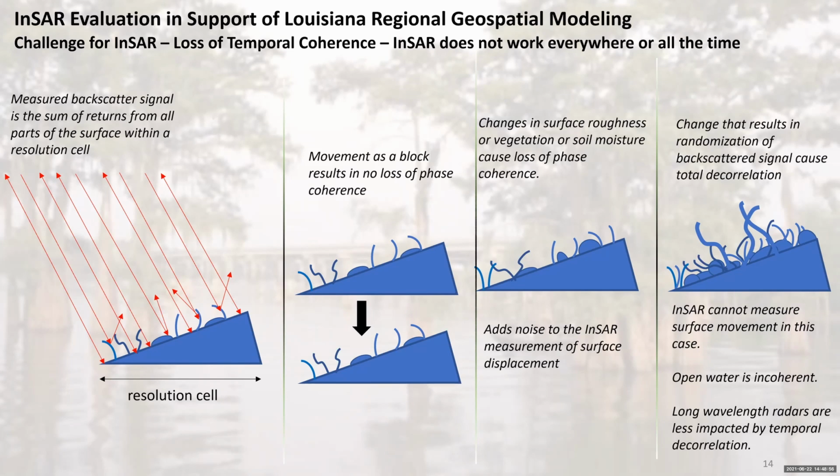Now, as you get changes in the surface roughness, which is the next panel over, then you get some change in the phase because things changed on the surface over that time. And basically this adds noise to your InSAR measurement of the surface displacement. You're not able to make quite as clean a measurement as you could before.